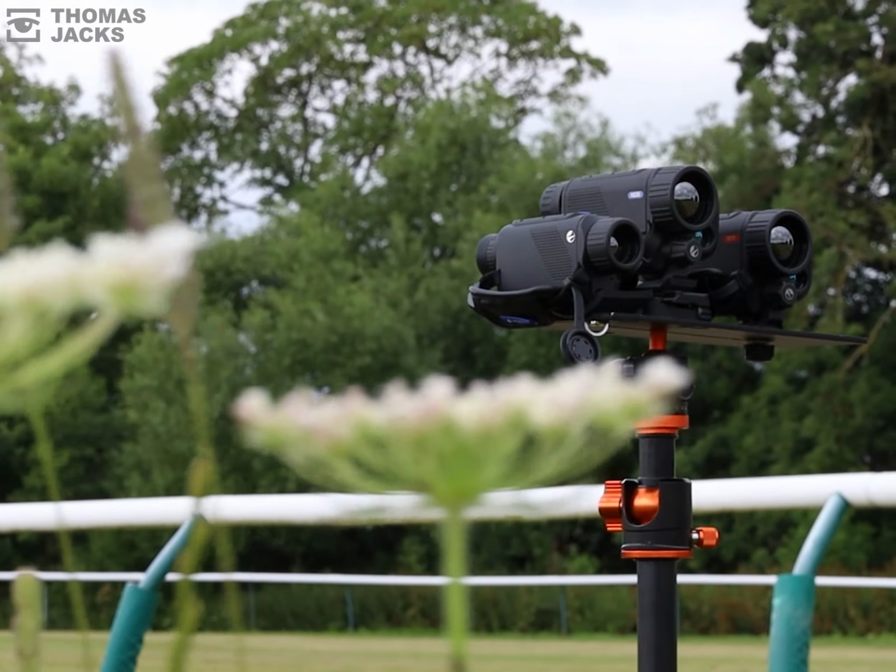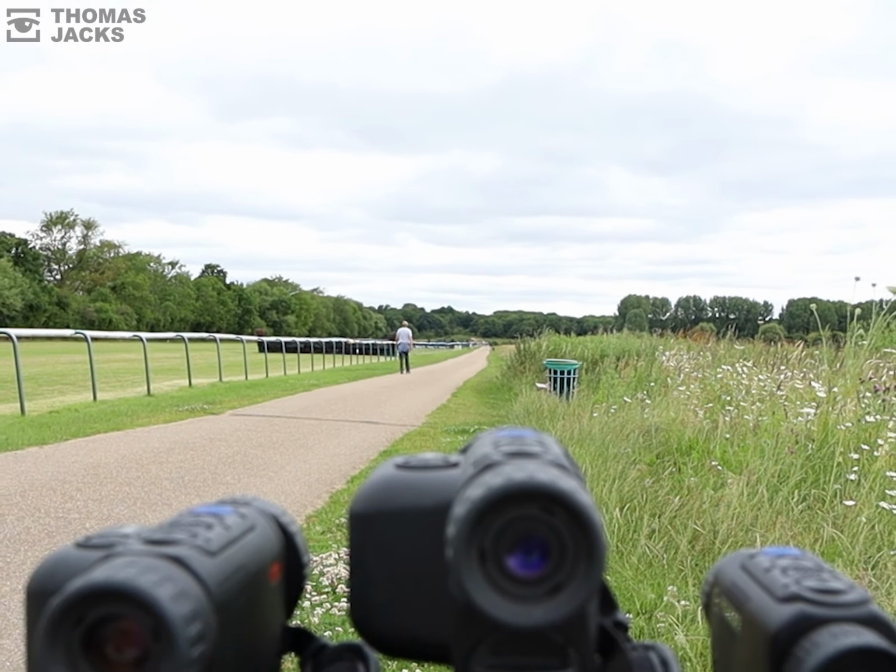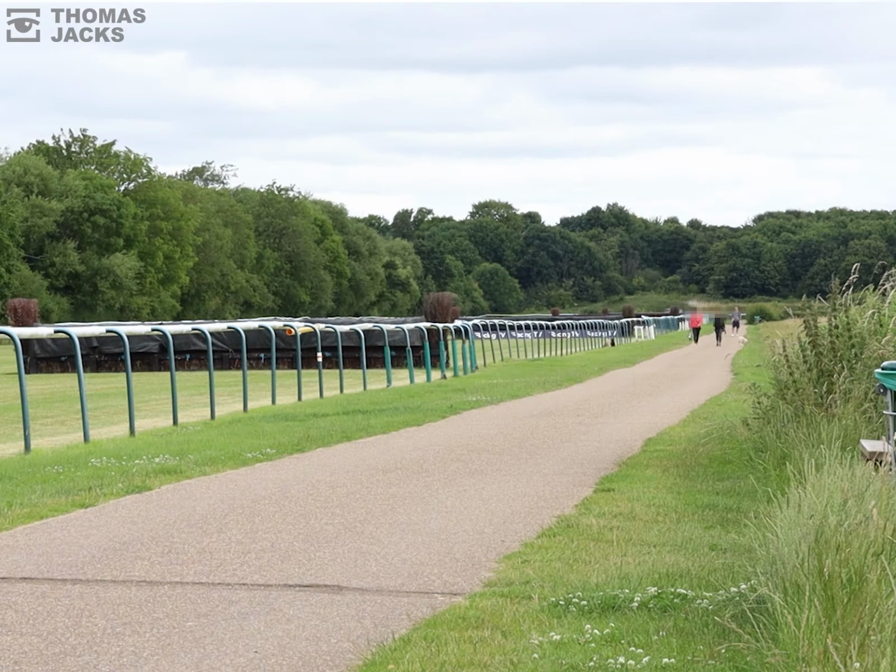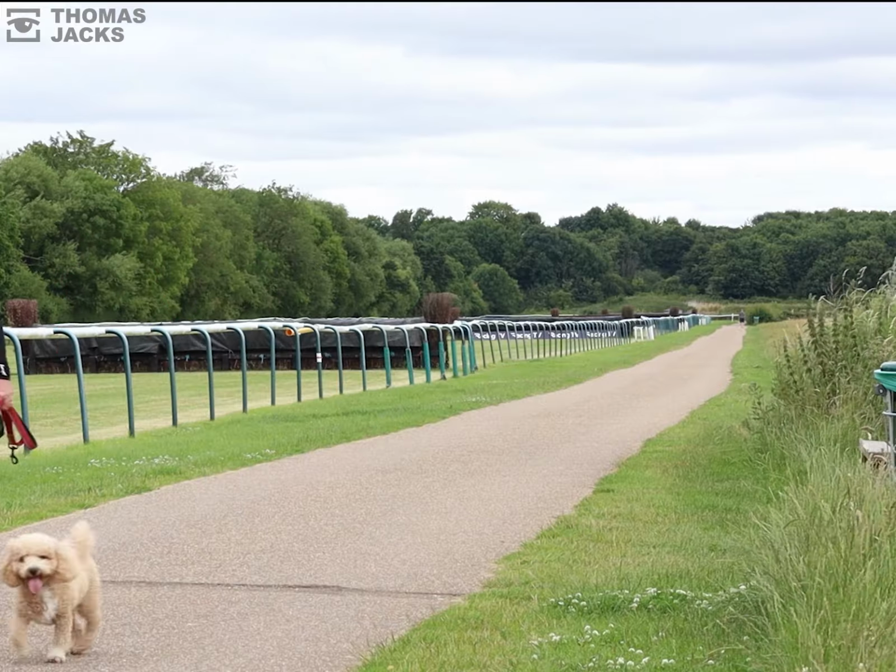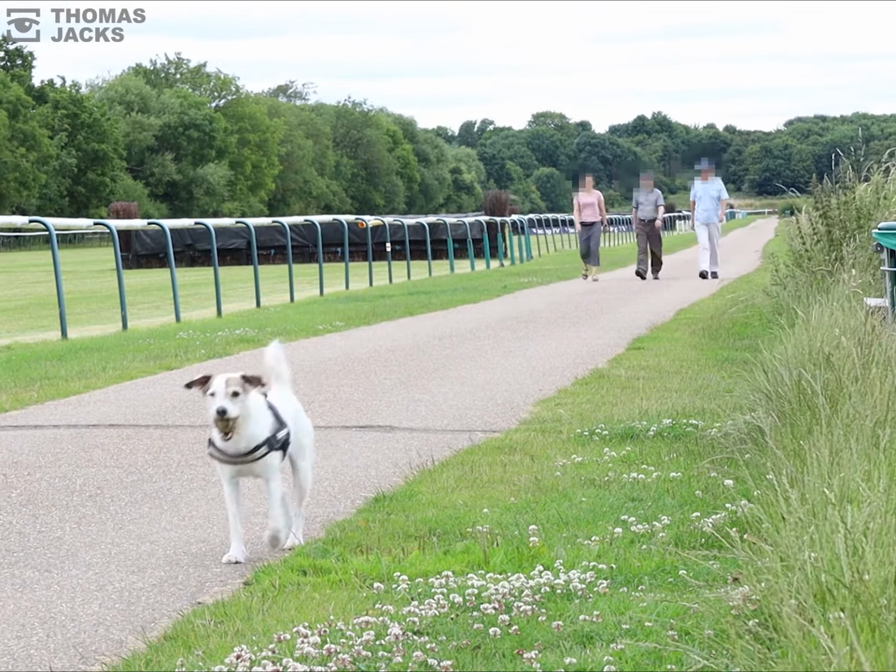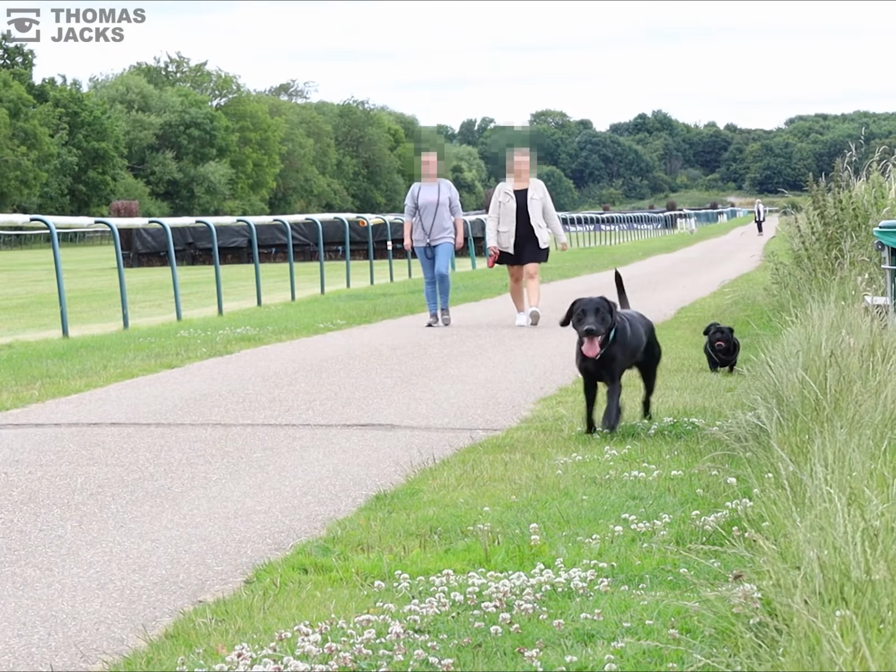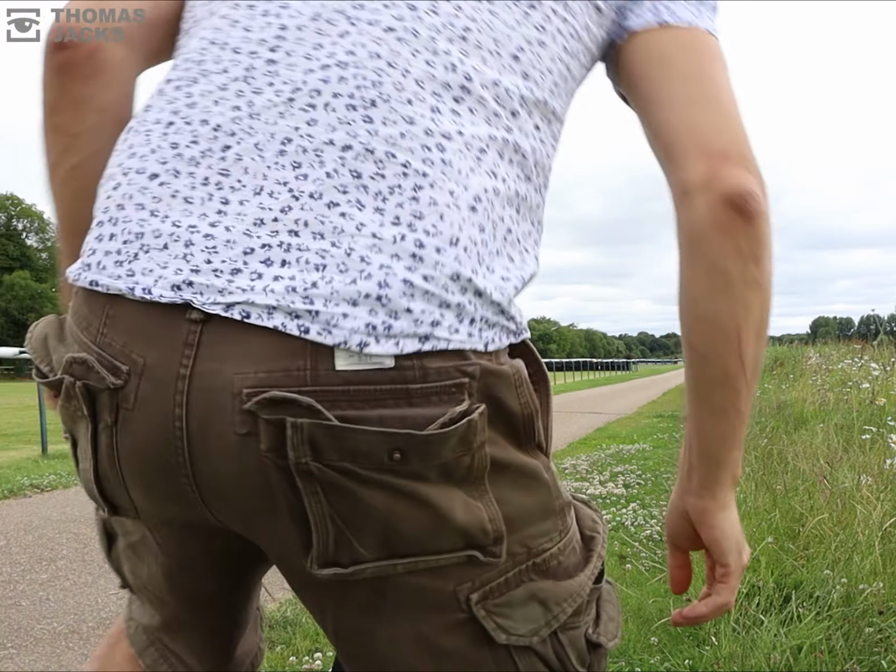I'm filming in daylight today, so you see what I see on my normal camera, alongside the thermal images for these Axions. It's 500 meters to the end of the path, and as a popular dog walking spot, you'll see how well the Axions detect different sized dogs and their owners at around 200 meters. And importantly, as they approach my position, the point at which each Axion can definitely identify them as dogs and identify the dog owners as men or women.